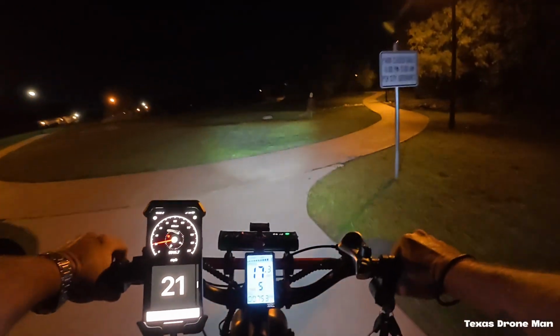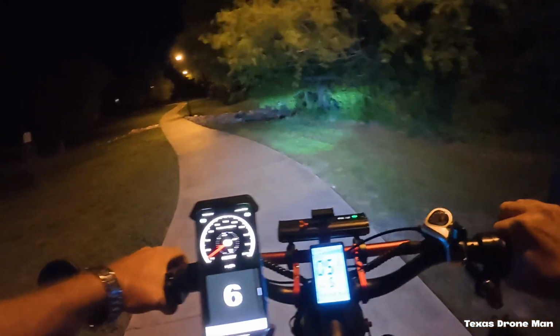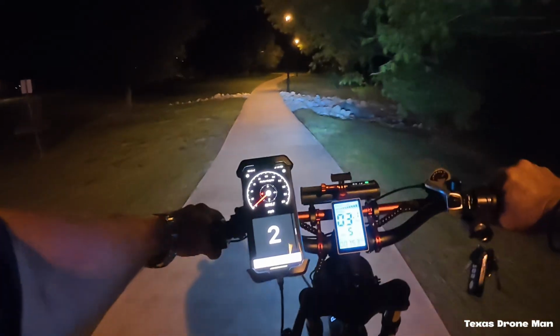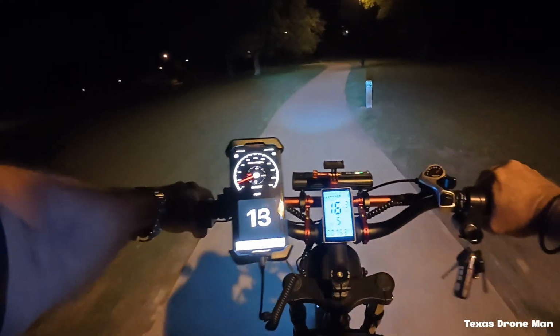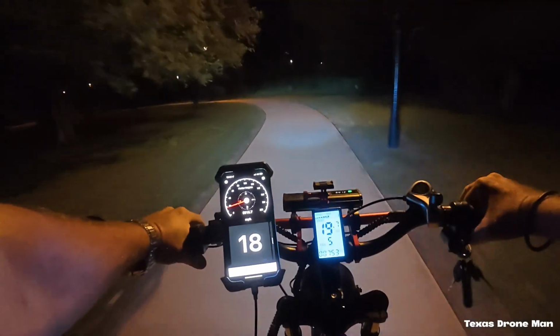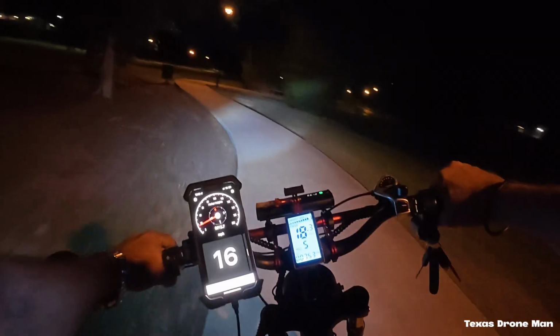The park closed yet? Couldn't tell what it said. I think it said it was open at 5 a.m. and closed at 10 or something. But we don't care. We don't care.